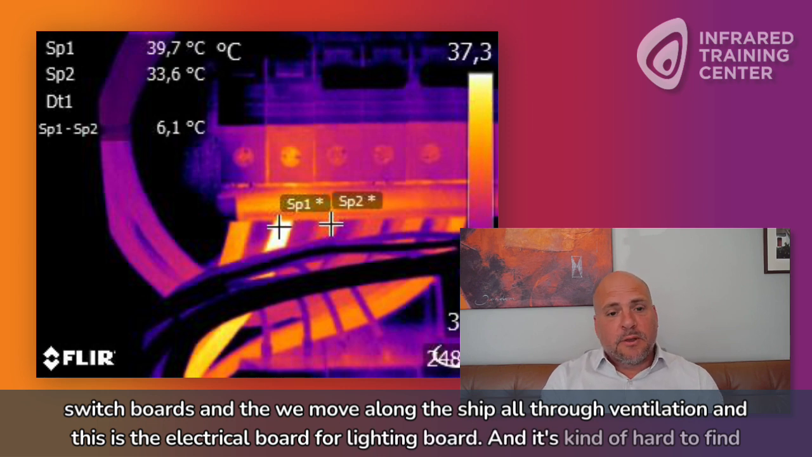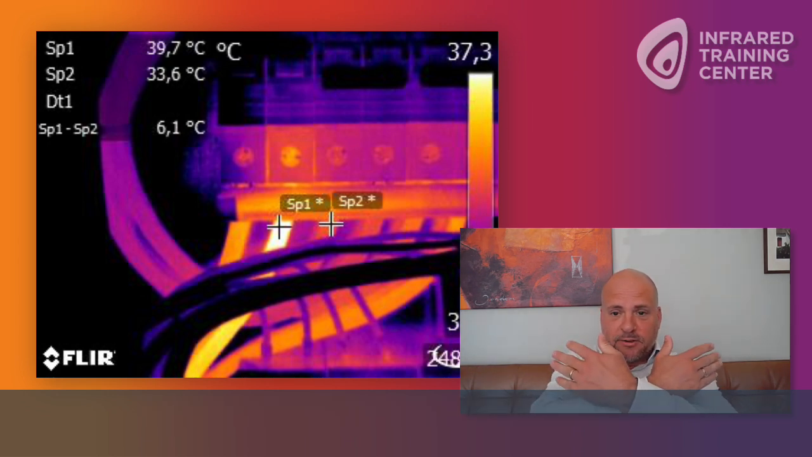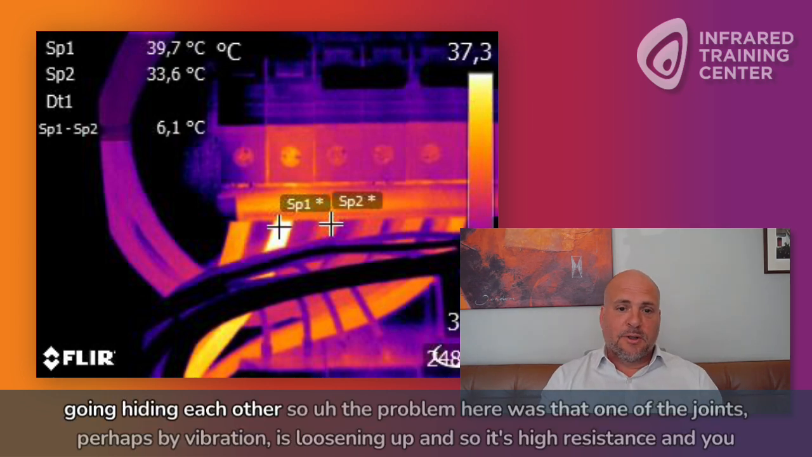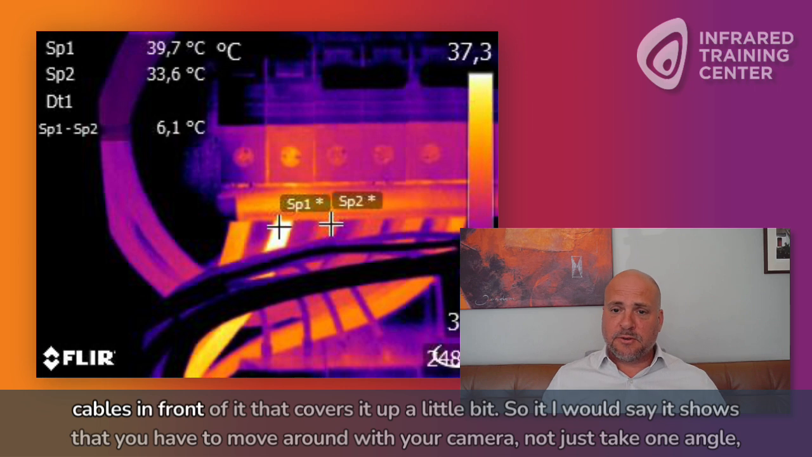the lighting board. And it's kind of hard to find this problem because you can see that all the cables are hiding each other. So the problem here was that one of the joints, perhaps by vibration, is loosening up, so it's high resistance, and you can clearly see the thermal pattern and the difference in temperature, but it can be a problem to find it because there are other cables in front of it that cover it up a little bit.